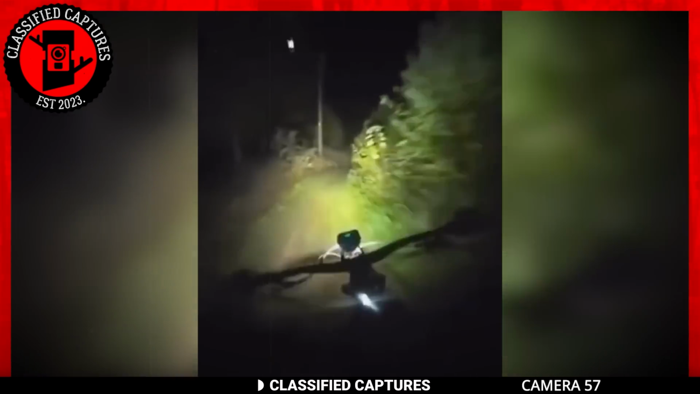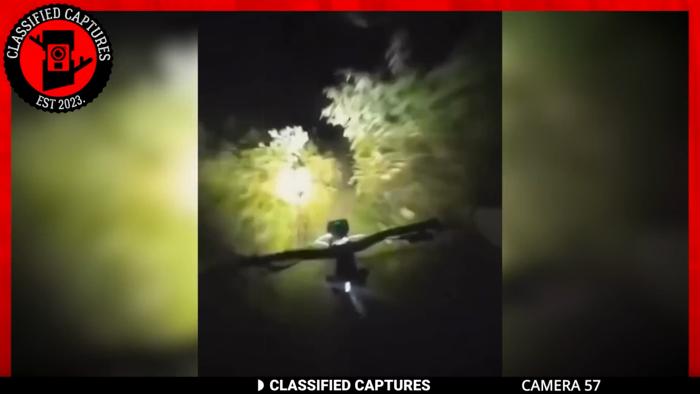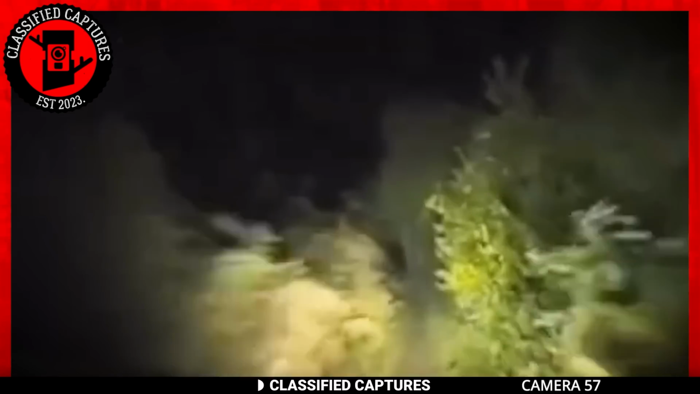The questions abound. What on earth could this lurking presence be? It's pretty tall, towering above the trees. Could it be the elusive Slender Man, or might it be something entirely different? Tell me what you think in the comment section.